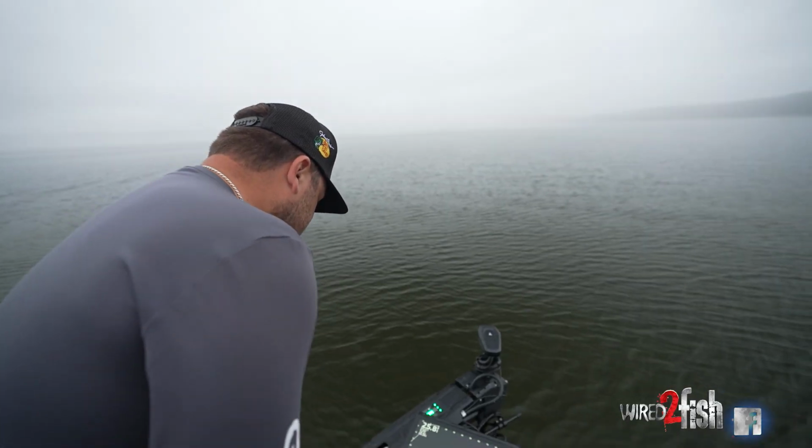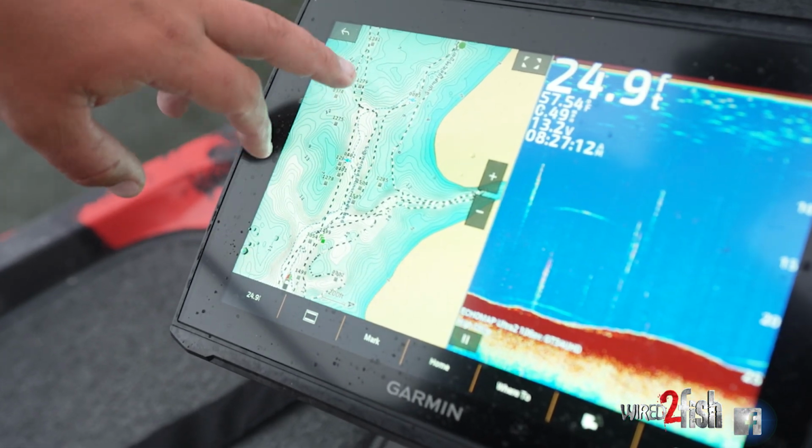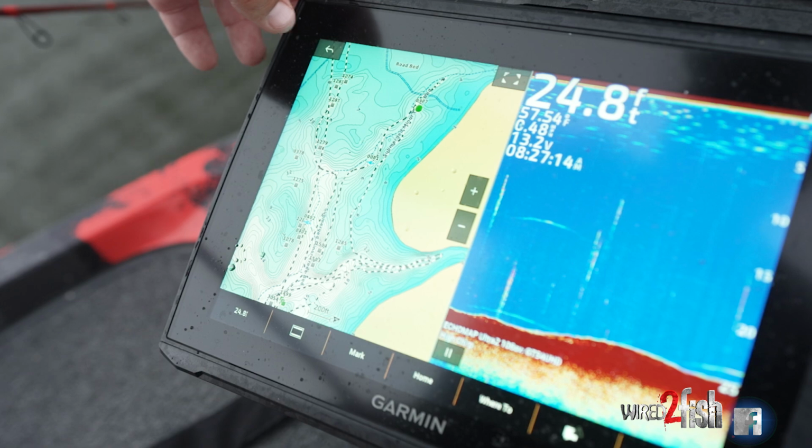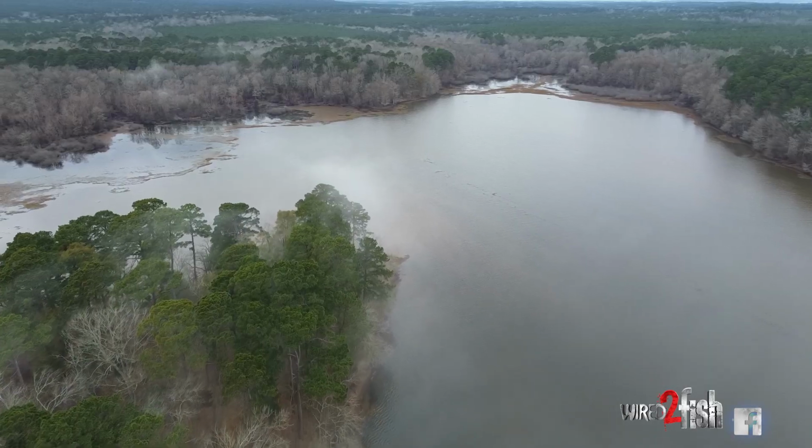And if you can see my map, it splits, you know, several different ways here. So if you can get in these drains, that's where I like to be. Utilize those highways and interstates to intercept these fish. These fish are on the move quick.